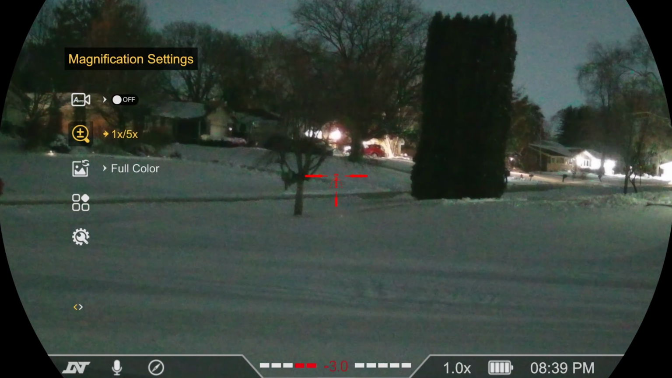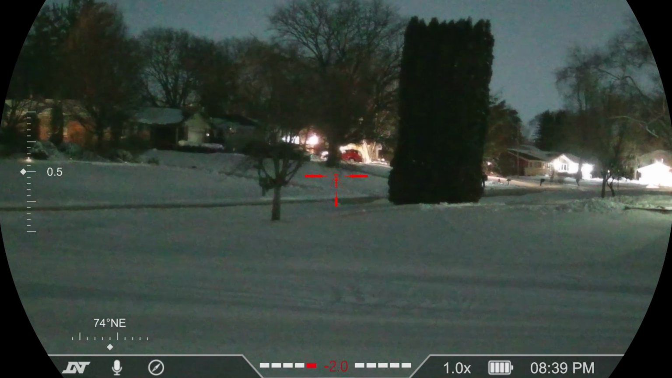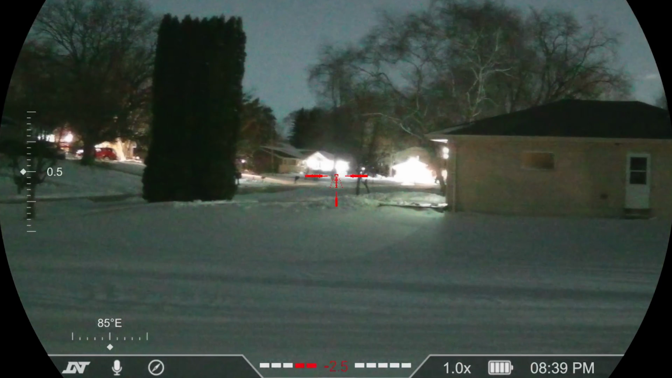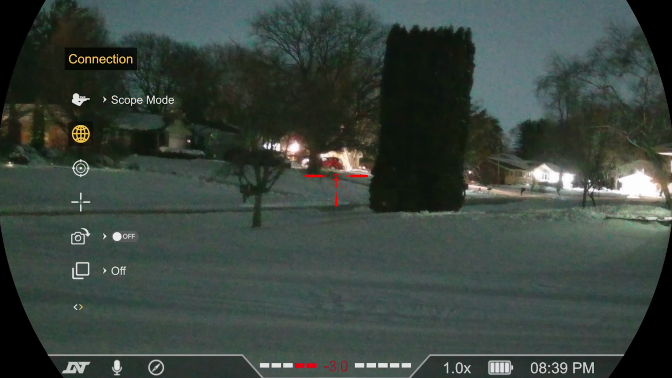When you're in scope mode and magnifier mode, you have the little mode dial on the top here, and this allows you to zoom in. You can do 1 through 6x, which is pretty cool. When you're in scope mode, it'll zoom in, and the reticle will get bigger as you zoom in, kind of like a first focal plane optic, which is pretty cool.